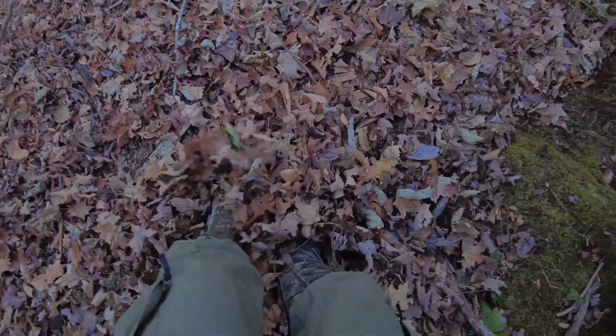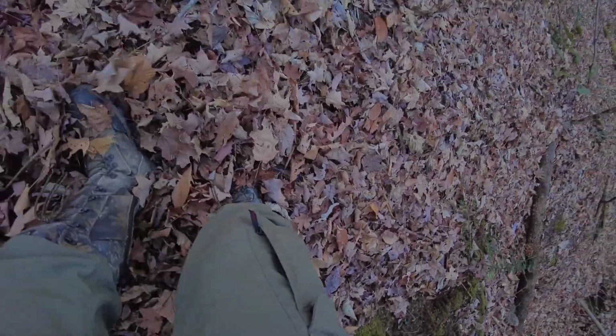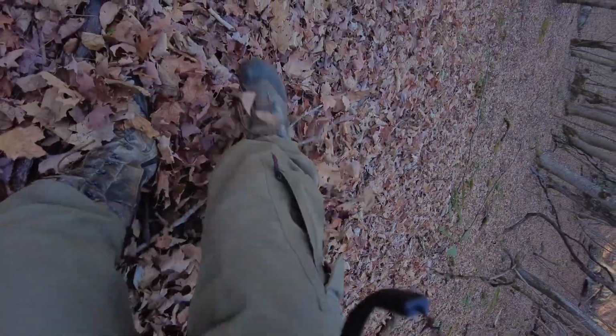I don't know why we didn't get Jennifer up here to blow all these leaves off the property. What's up with that?